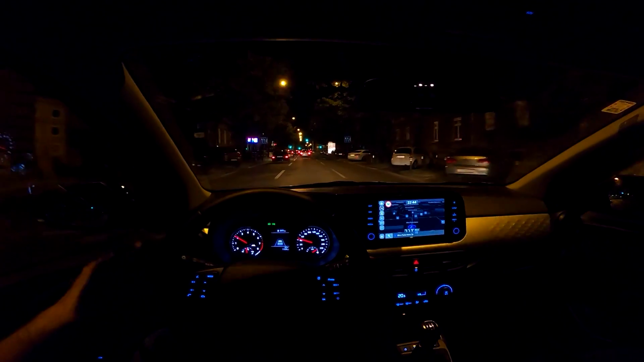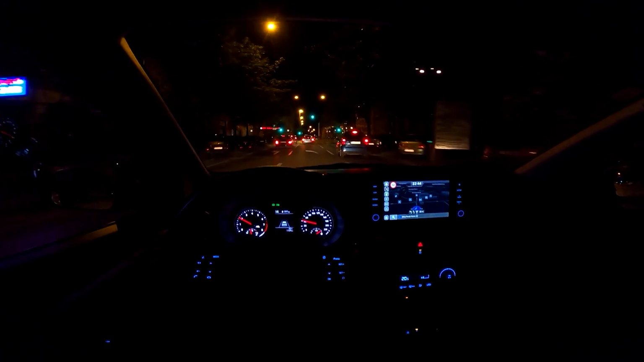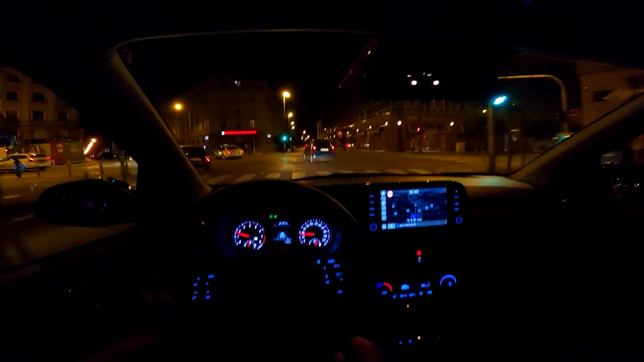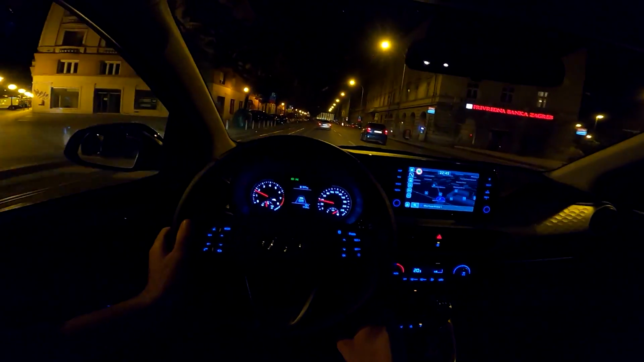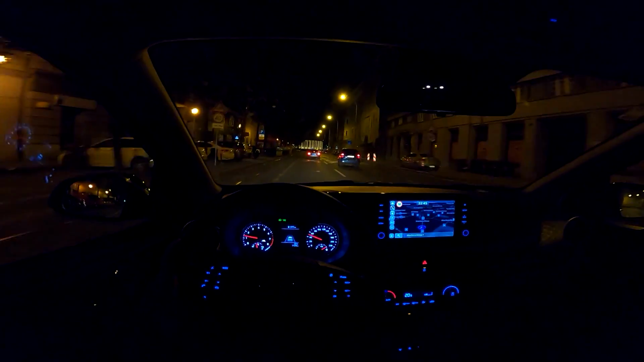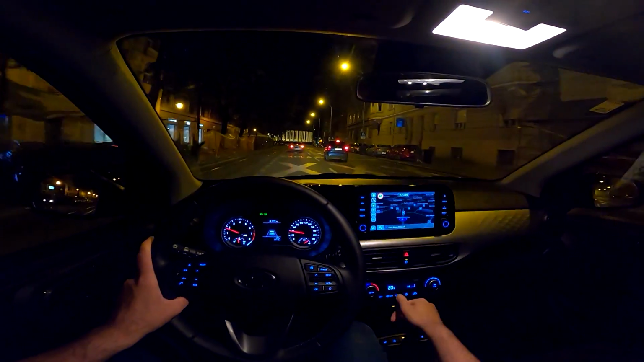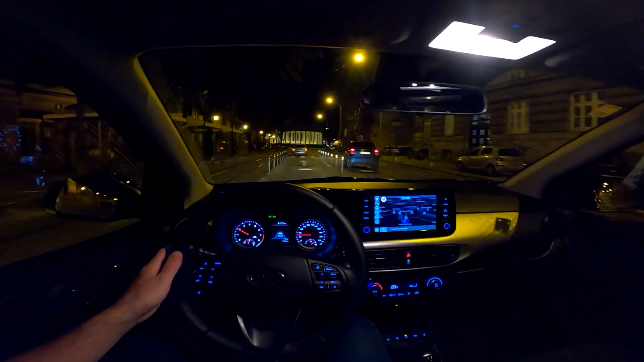What I would love to have is the ambient lighting, but of course this is a small city car, and also a lot of opponents don't have it, so it's not a minus. But in my opinion, ambient lights add to the overall value, especially when you drive during the night. It just looks very nice. I can put this light on, it's not LED, but then you will maybe see the interior better during the night.